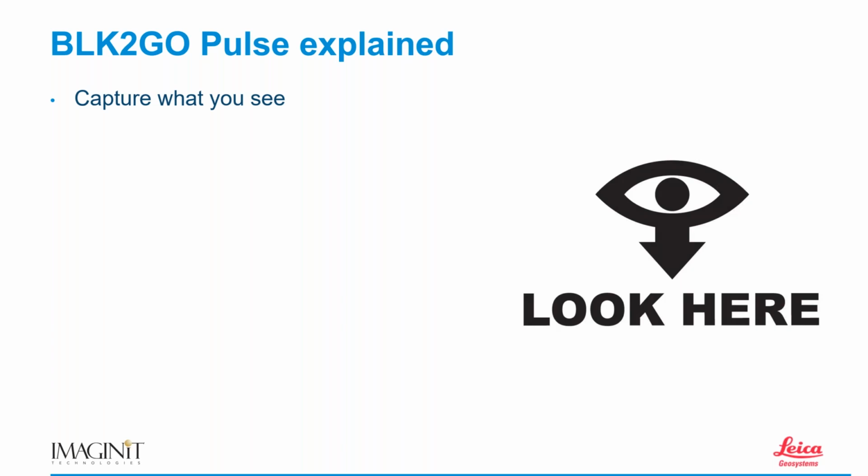The difference is that it's capturing data wherever I'm pointing the scanner. If I want more floor data, I simply tilt the scanner down. If I want to capture more of the ceiling, I move it up.